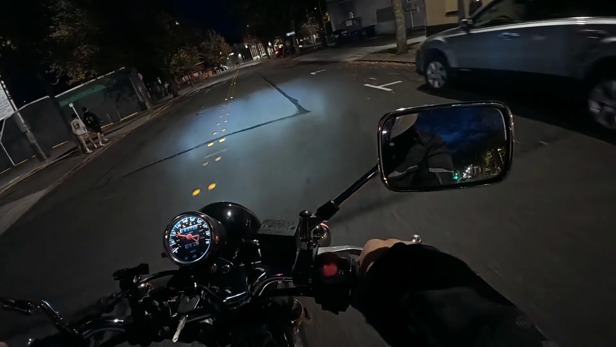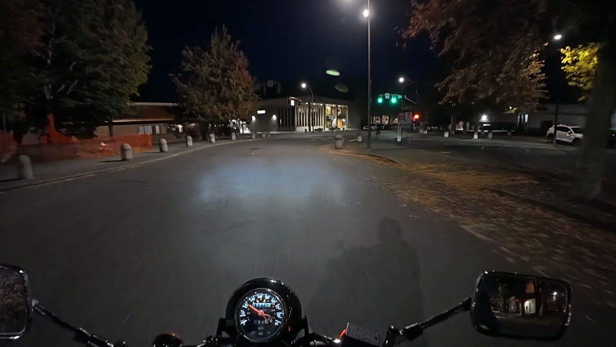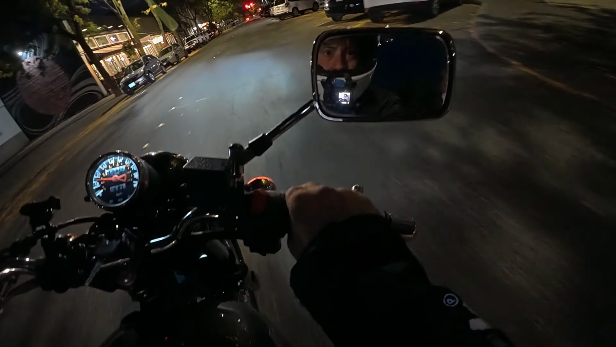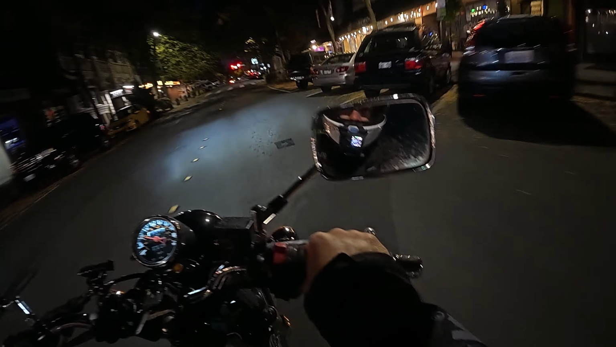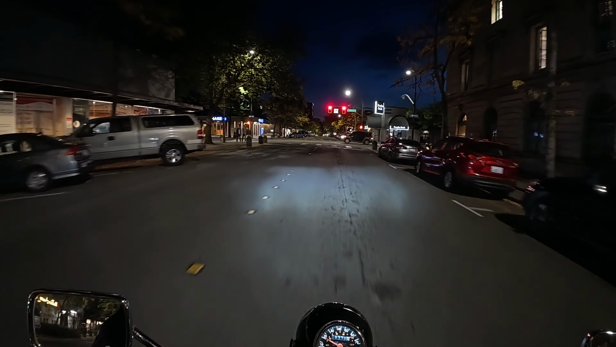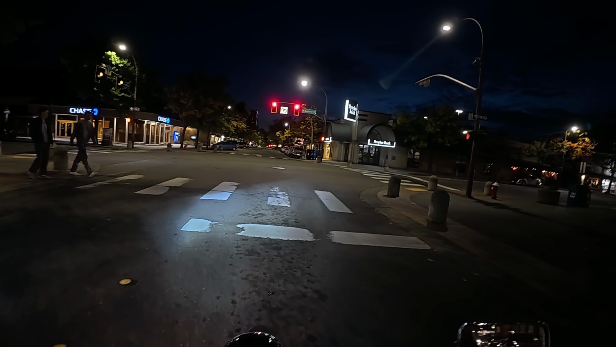What the hell? Super night mode. Alright, we're going to take our left, following our usual spot, and then we will take our right.